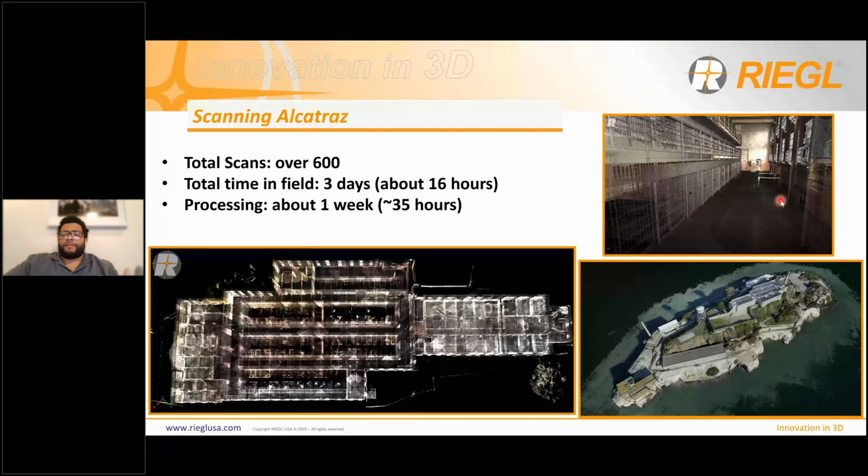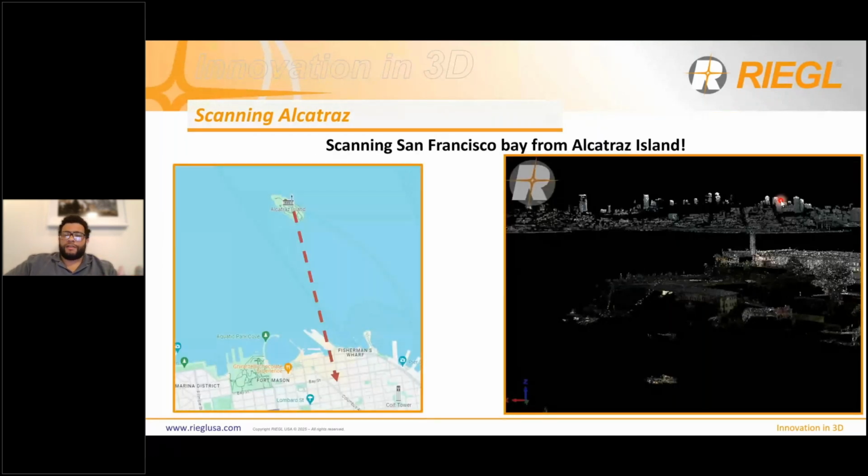Just showing off the range again on the 600i, we were able to scan the city skyline of San Francisco from the island. We never actually did any positions in the Fisherman's Wharf area down here. Everything was collected on Alcatraz Island, but we were able to do some long range scans across the bay and into the city. Just for fun, we thought it would make the project look cooler, so we went ahead and did that.